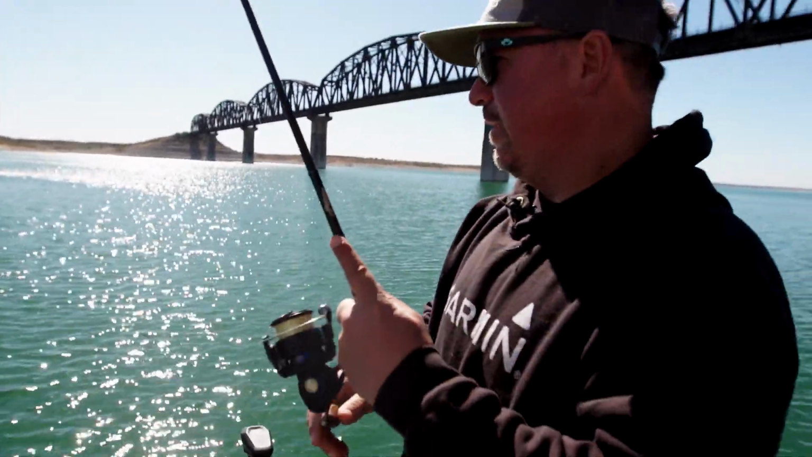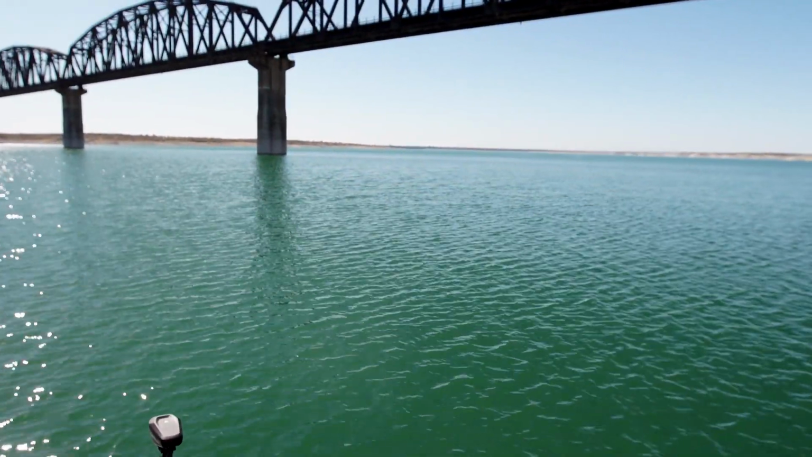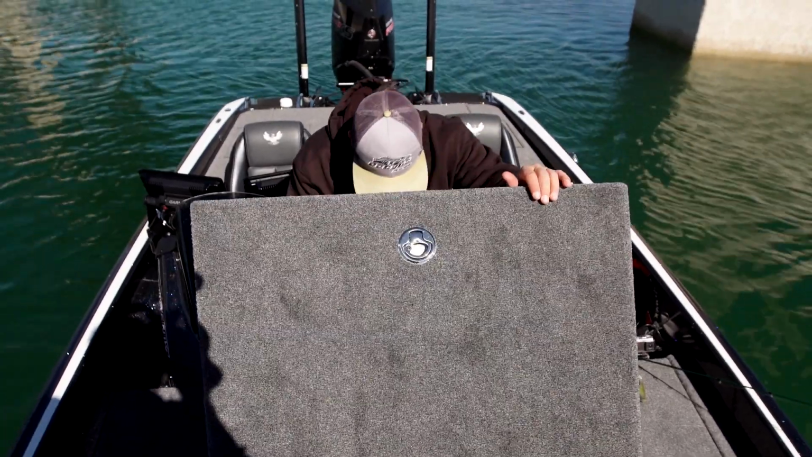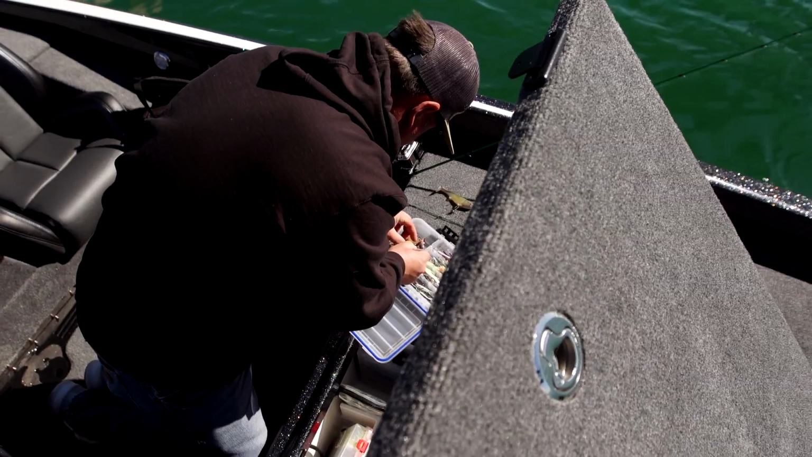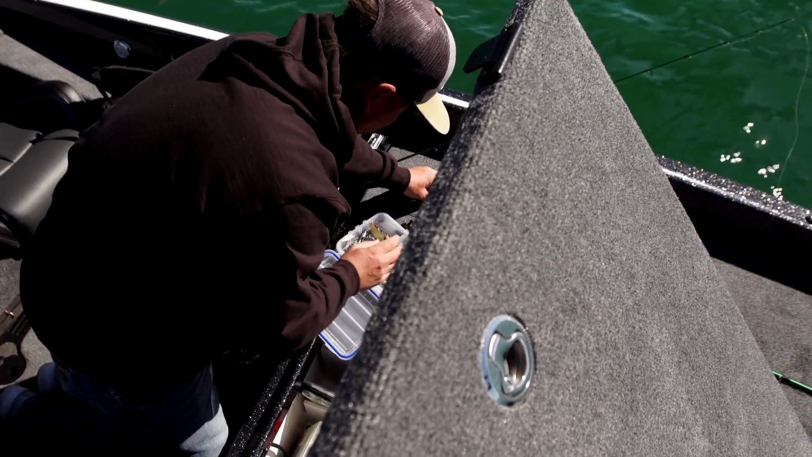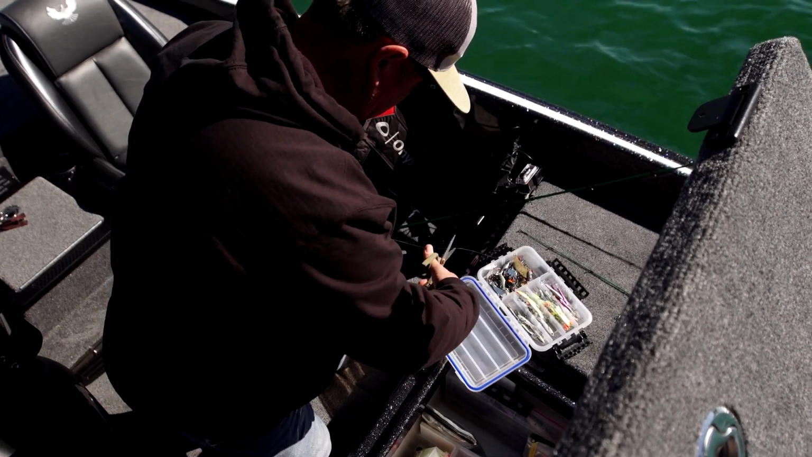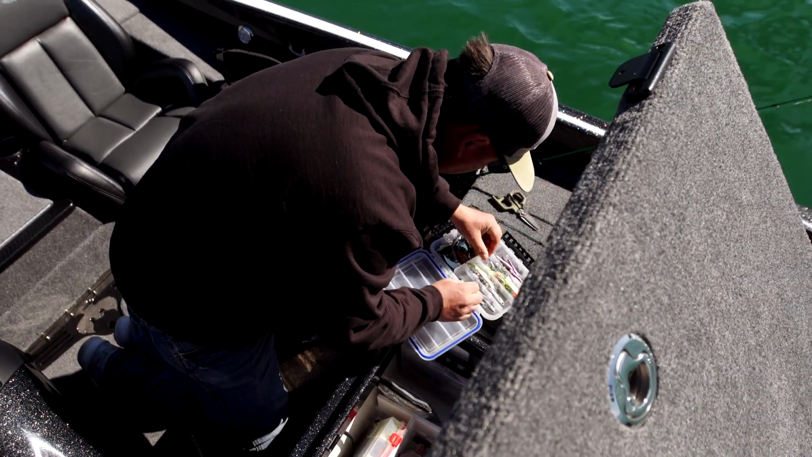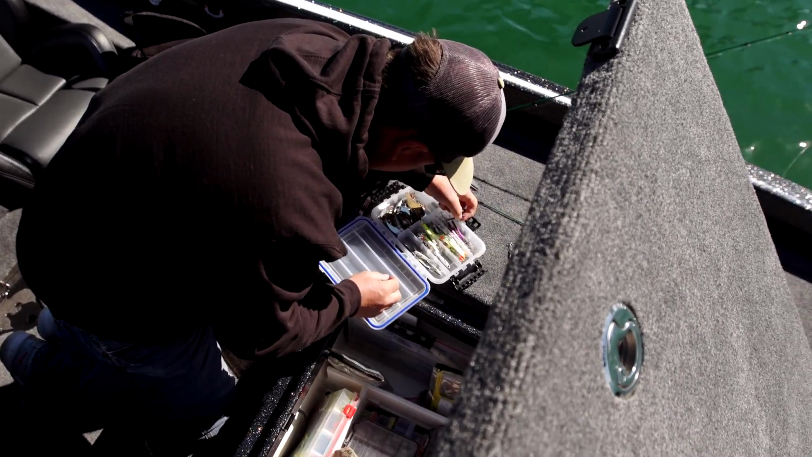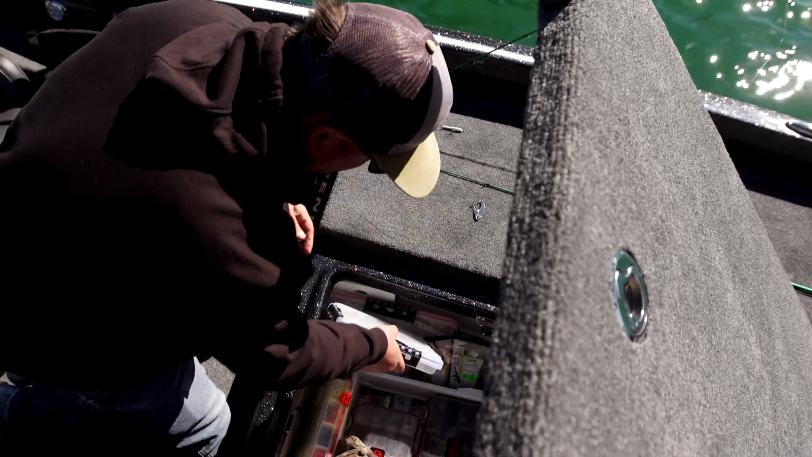All right, now we've seen the behavior of these fish, I'm gonna change up and try something that might actually catch them. So I'm gonna grab a bait, in my mind, that those fish will be able to react to. Blade bait. I have no idea what's going on down there except for what Livescope has shared with me. So we're gonna try that, and then we might even try, secondly, an ice jig.